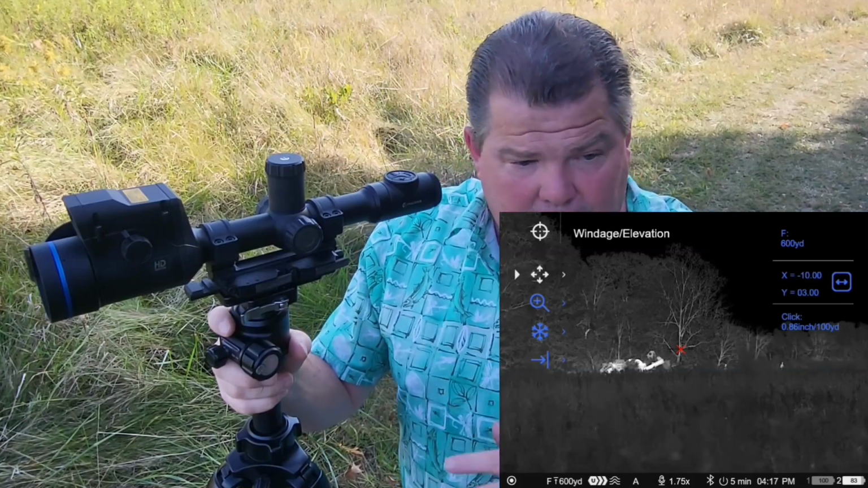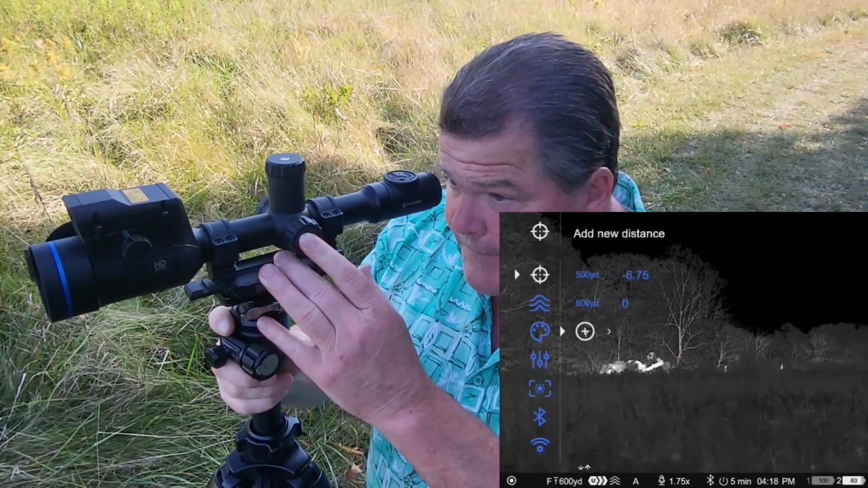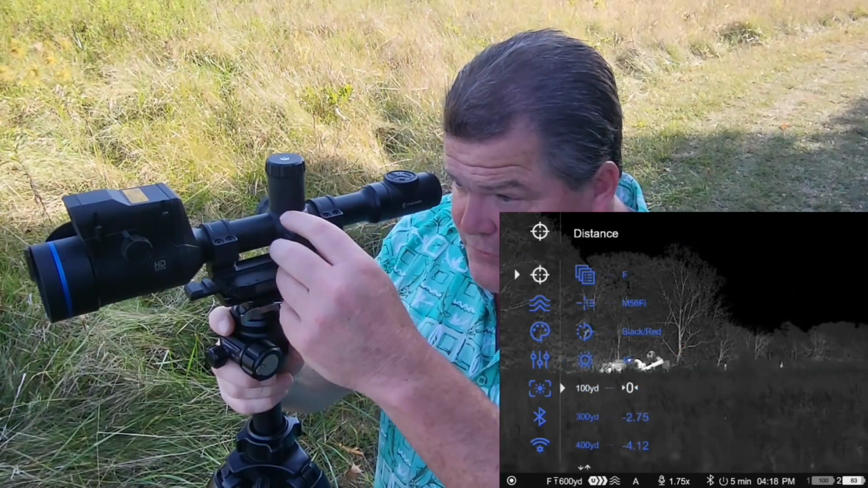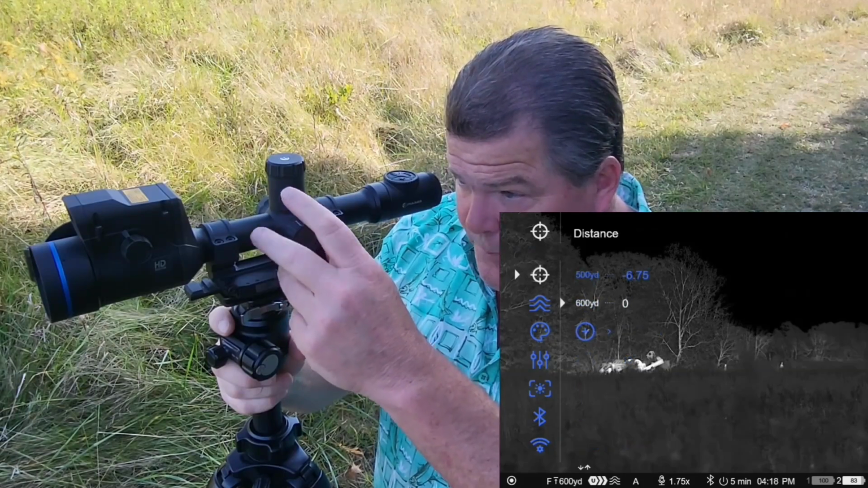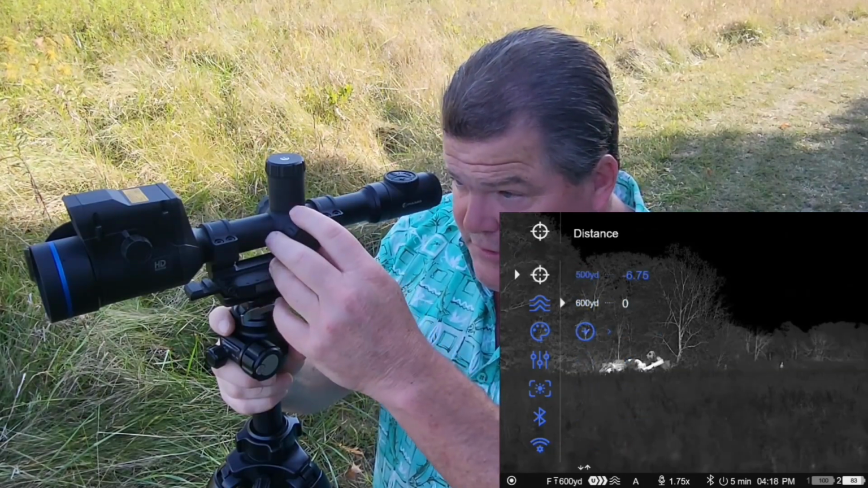And then now you could go ahead and zero that 600 yard aiming point. When you get all done, you'll see where now it's saying zero because I didn't change any values on it, so it's the same as the primary because that's what it pulls forward. But you can see where it set that 600 yard aiming point.